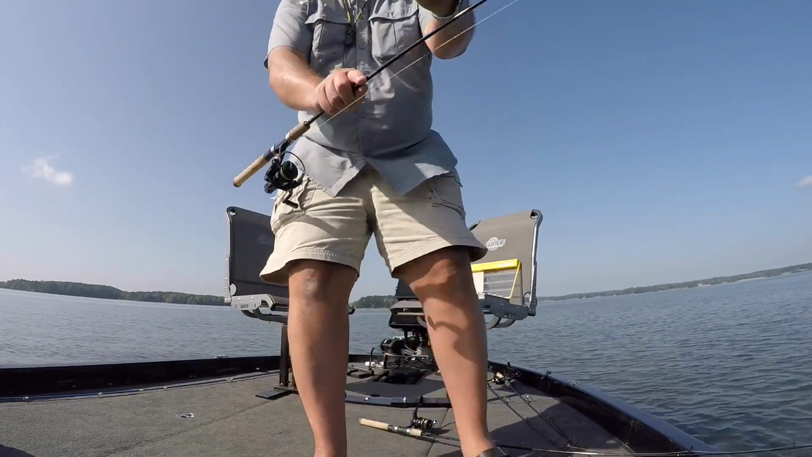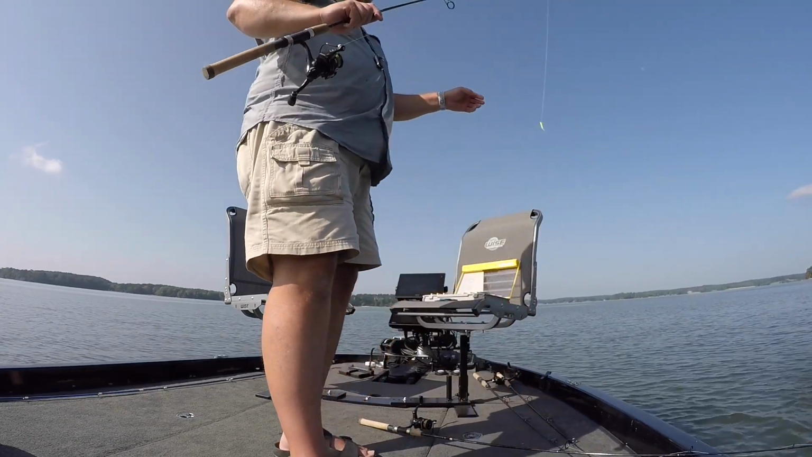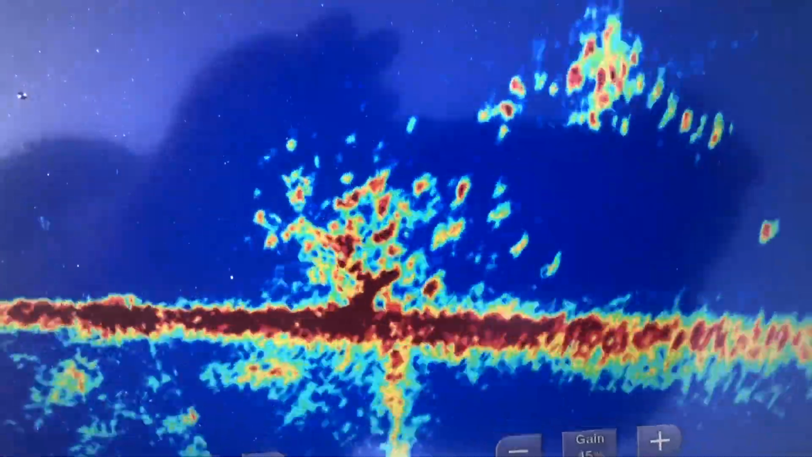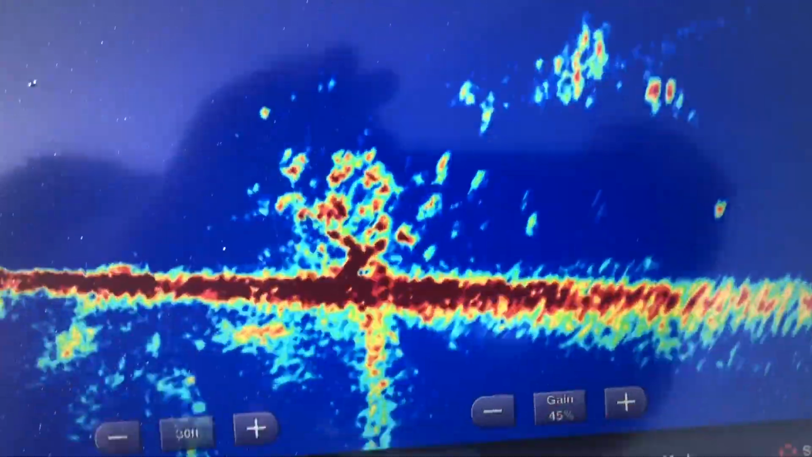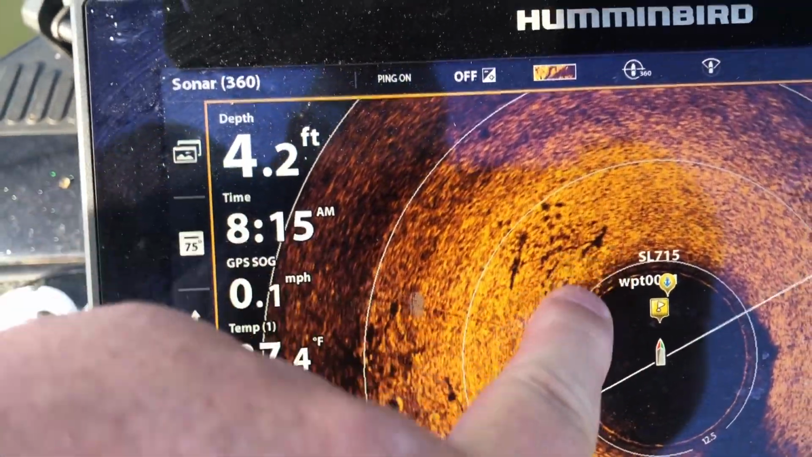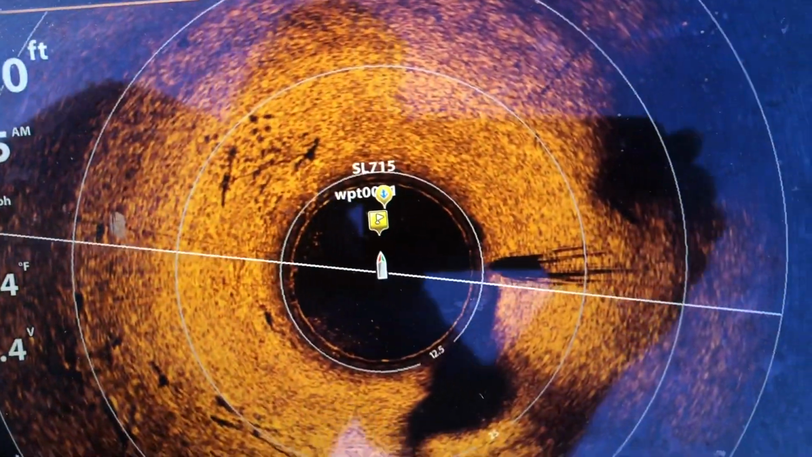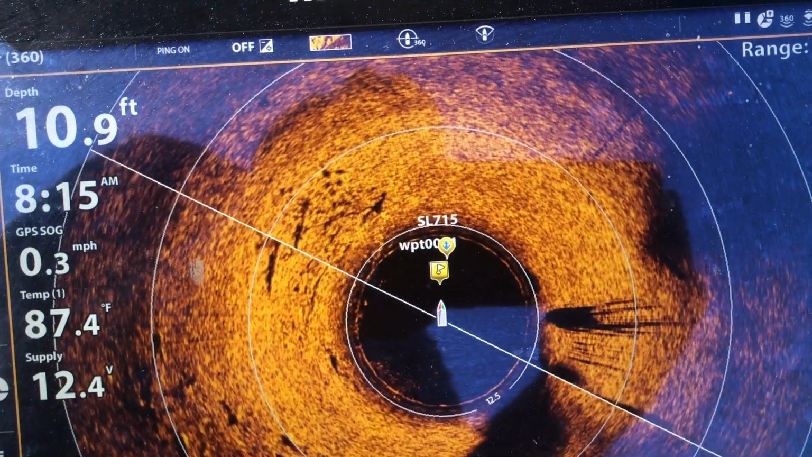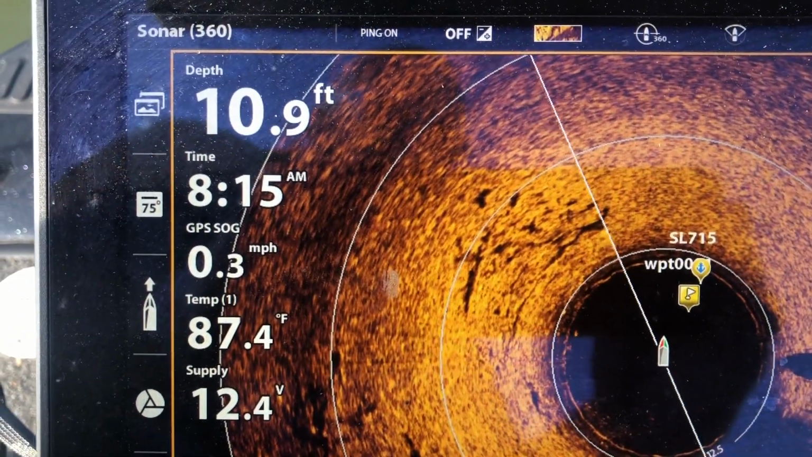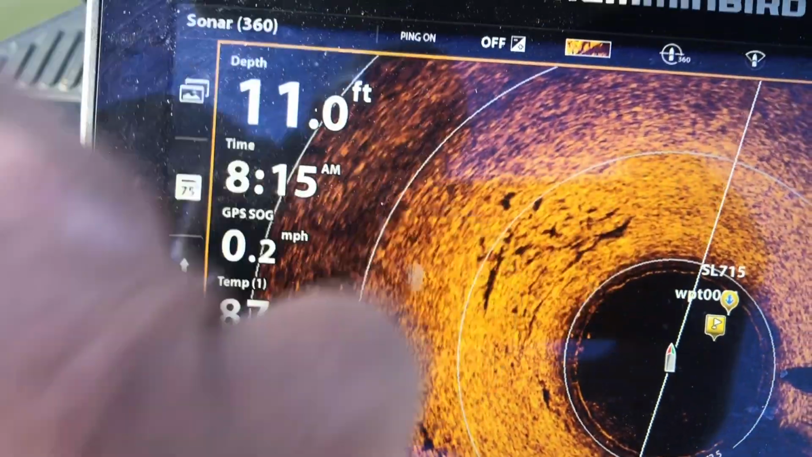Not real big, but now I'm going to kind of show you what we're looking at. There's that brush pile we're fishing in. And I'll show you on the 360 right there, if you could see that brush pile right there on the 360. That is a Mega 360. I've got it zoomed in one time. We'll see if it comes around. As it comes around, you can see that brush pile we're fishing right there.